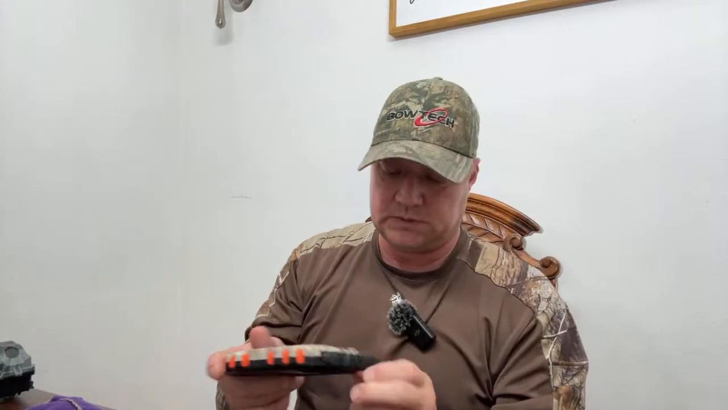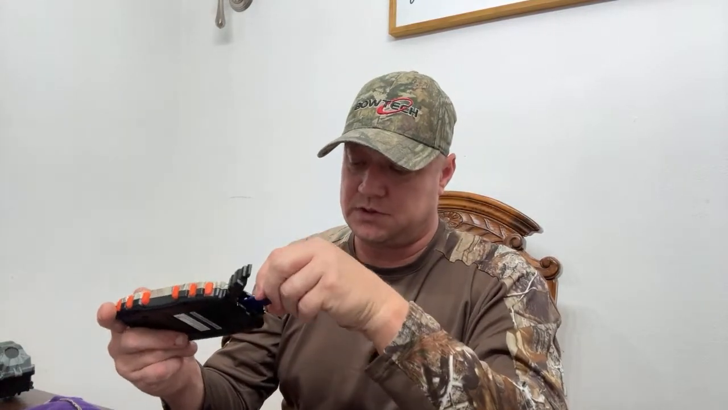Awesome. So we're going to take our chip, and we are going to insert it into this card reader. I won't get rid of that one yet because I got to go through it and record all the information off of there. So we are going to take the video. We're going to hit enter.